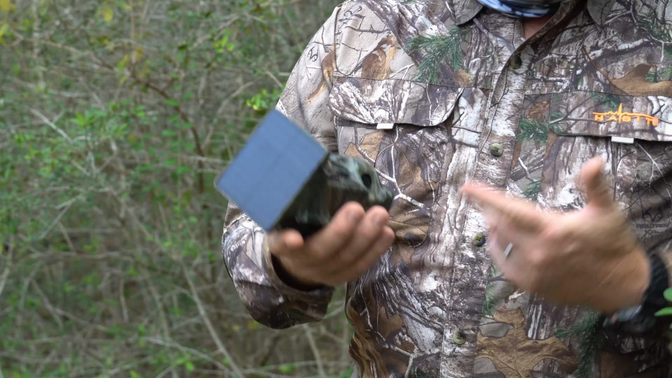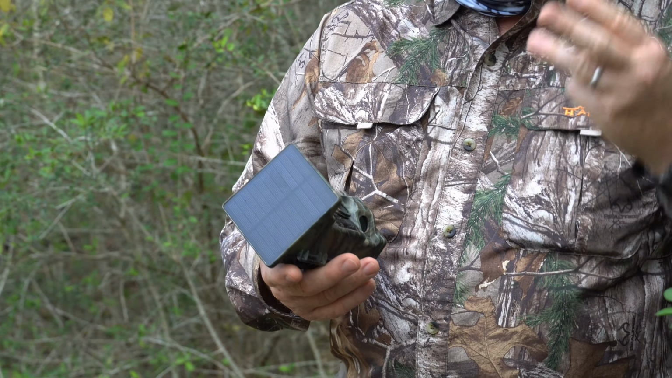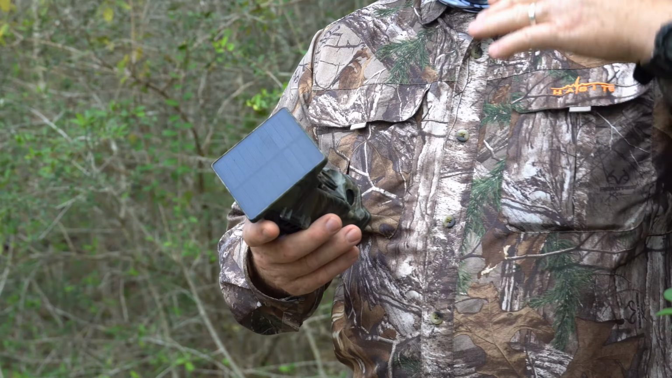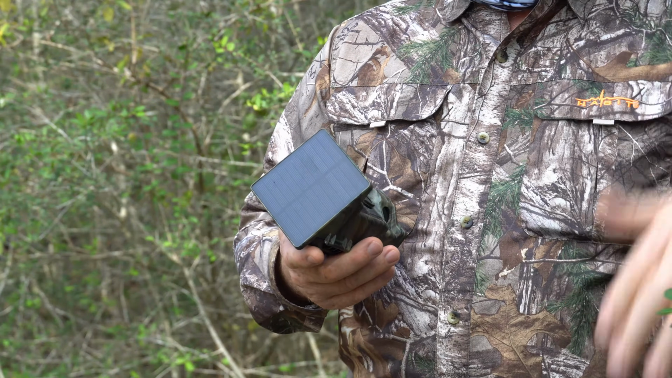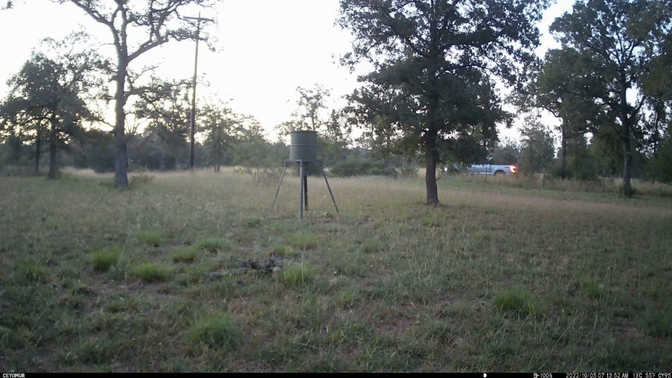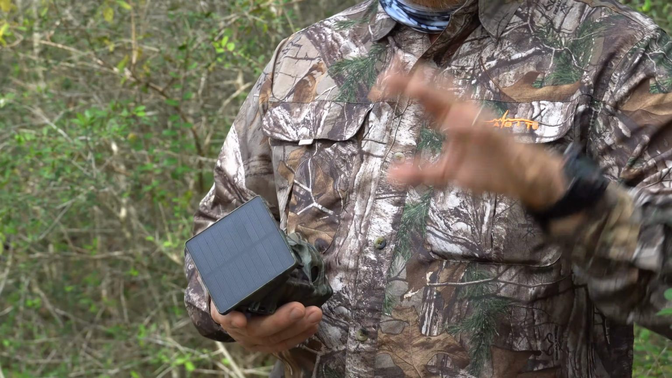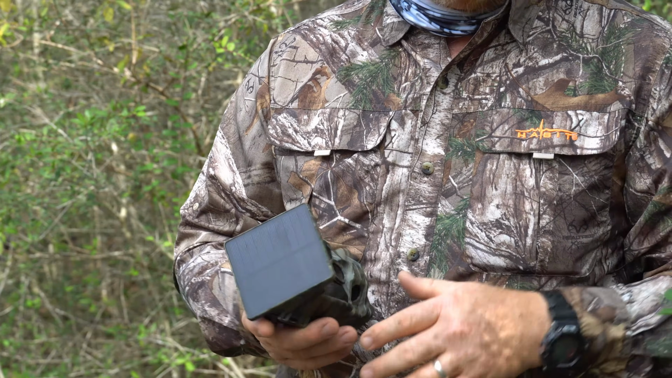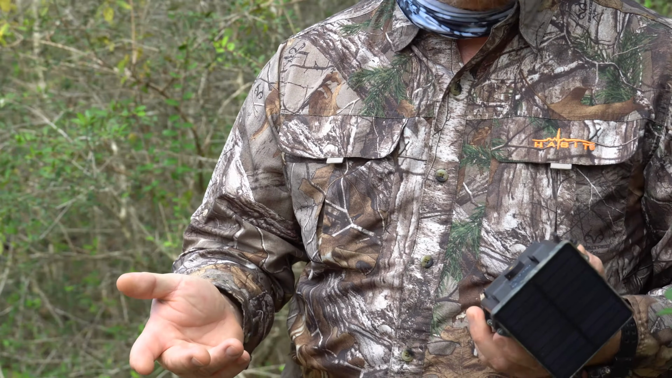Guys, really not much more to say about it. Motion detection was on, video image quality good. Range was great, at 40, 50 yards away, it's picking up cars and stuff going through my driveway. I'll throw pictures up while I'm talking there. It picked up every car that came in my driveway. I don't really have a complaint about the detection ratio. I didn't get any false positives at all.